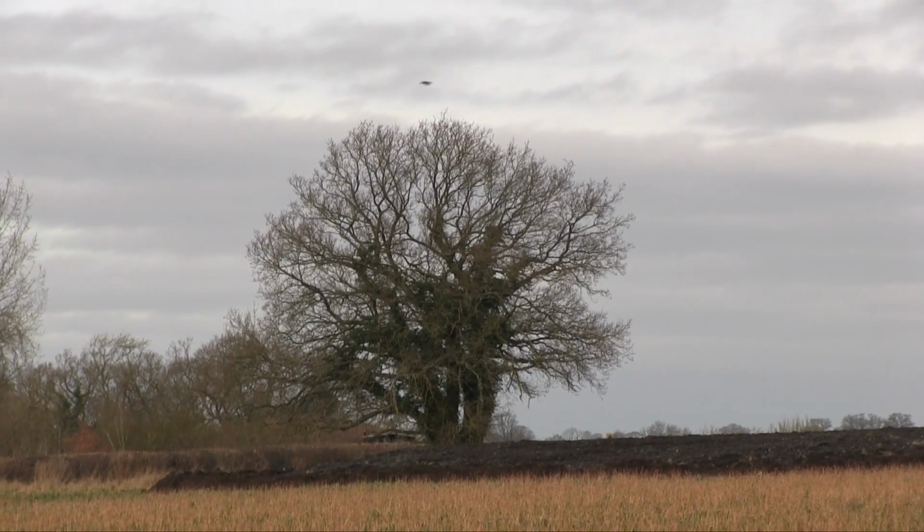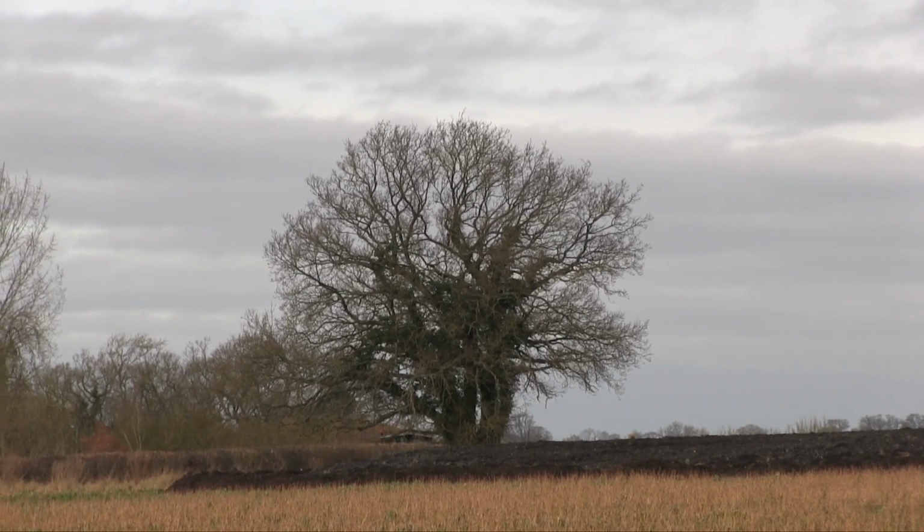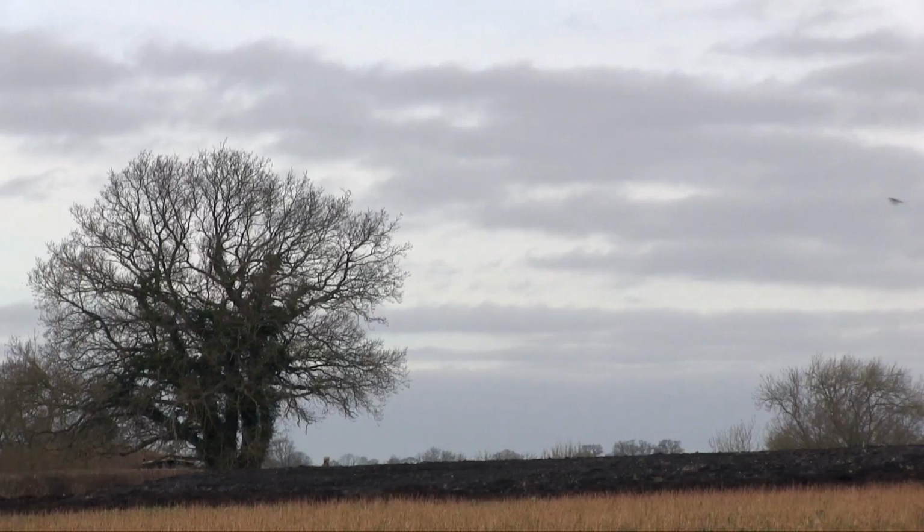They're cracking marker birds. But when he said don't shoot the hen birds today, it was the gun on the end line that decided to shoot the hen bird. So hopefully there's a fine on that one today. Dan doesn't get much shooting on this drive.